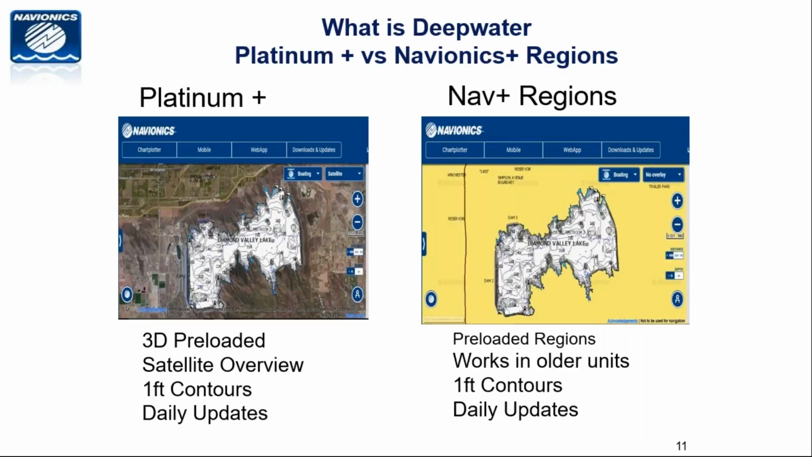The Platinum Plus has the satellite overlay. There's some other differences, but the major difference for this conversation is that the Platinum Plus is going to be preloaded with 3D satellite imaging, whereas the Regions card is going to show you the same 1 foot contours. They both are updated daily. This is the major difference. Hopefully I can answer that question.